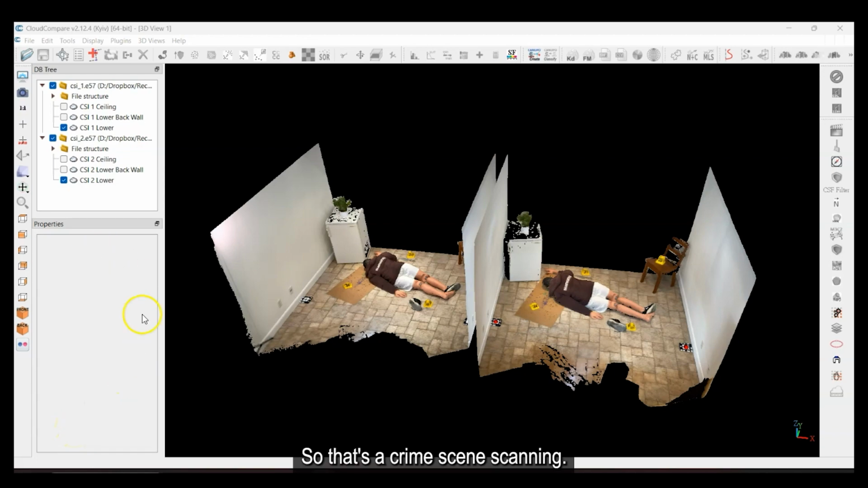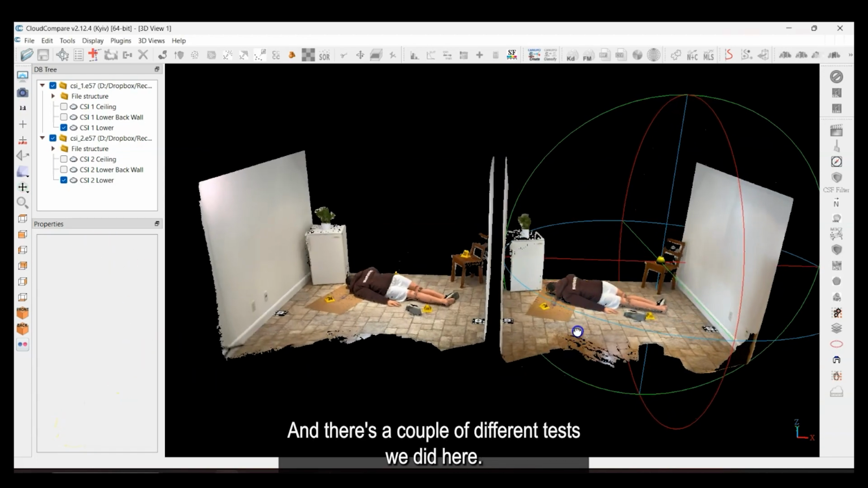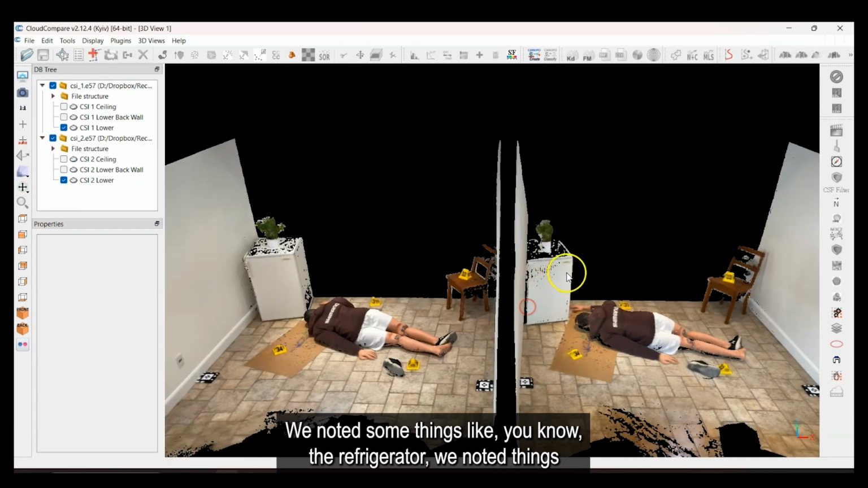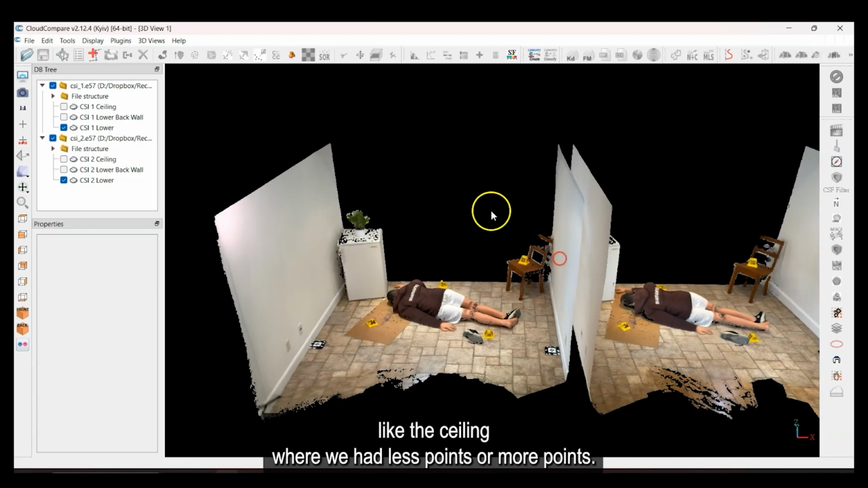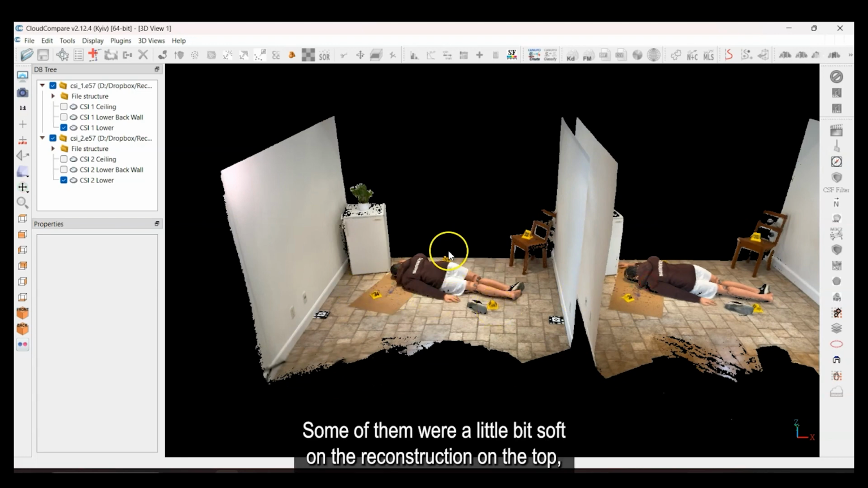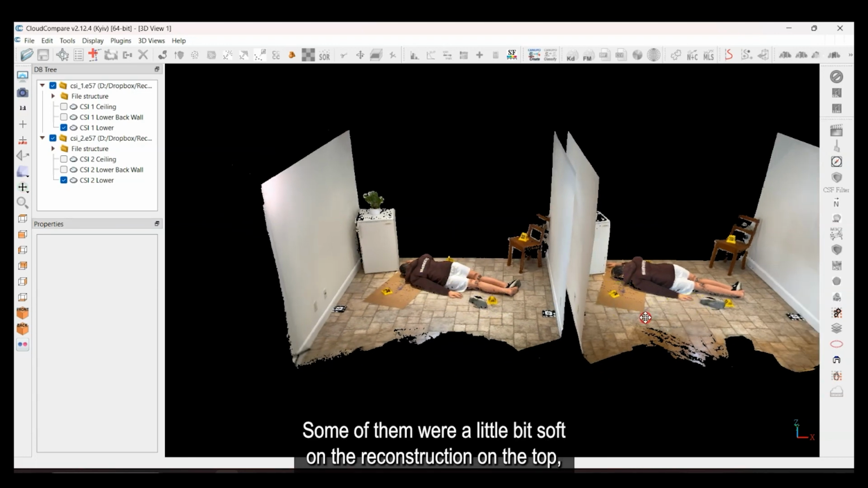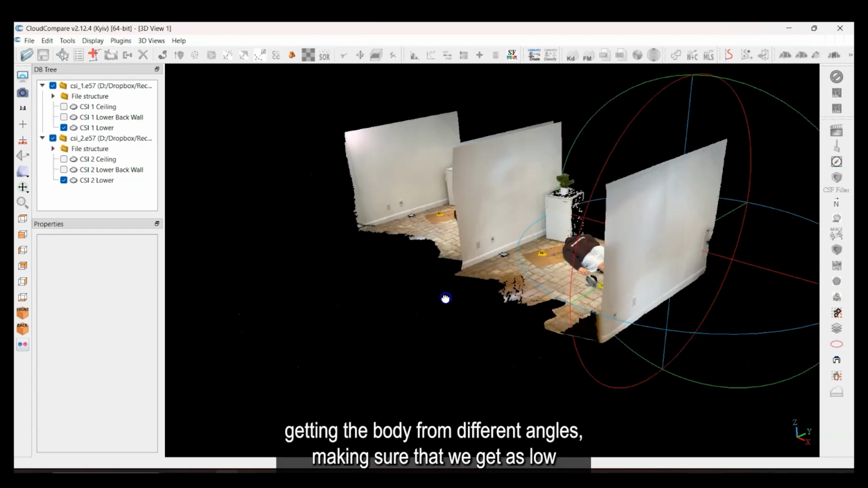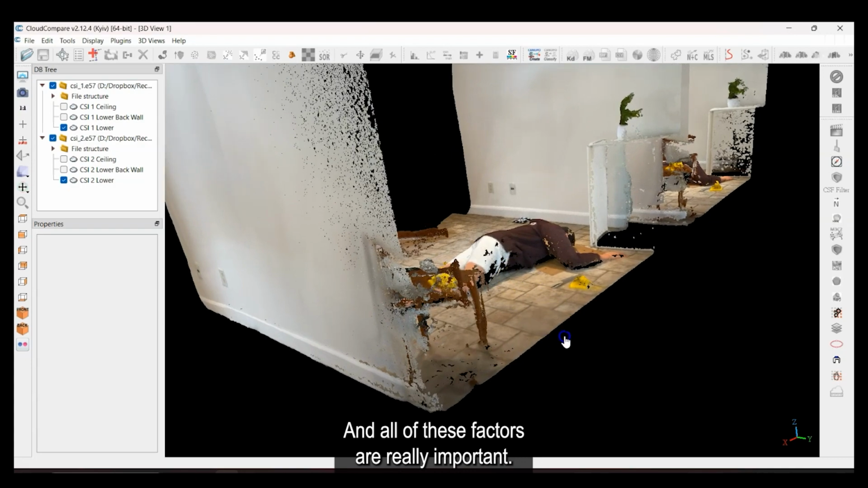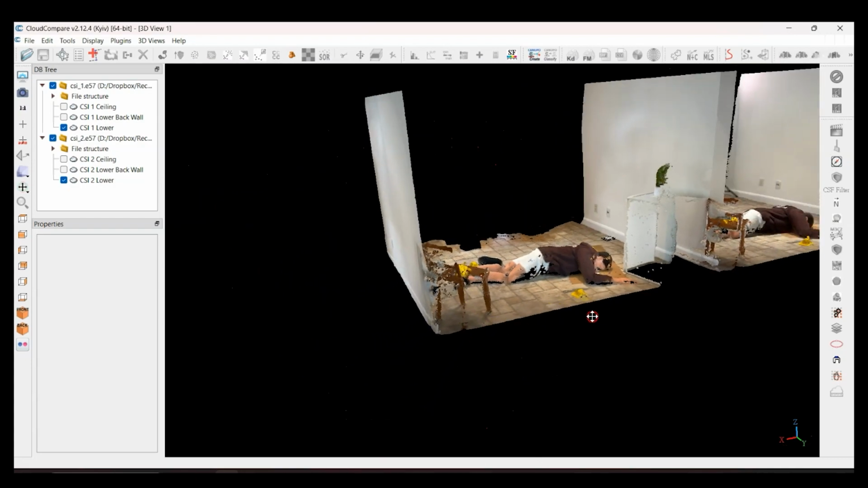So that's crime scene scanning, and there's a couple of different tests we did here. We noted some things like the refrigerator. We noted things like the ceiling where we had less points or more points. We noted the evidence markers. Some of them were a little bit soft on the reconstruction on the top, getting the body from different angles, making sure that we get as low as possible. And all of these factors are really important.